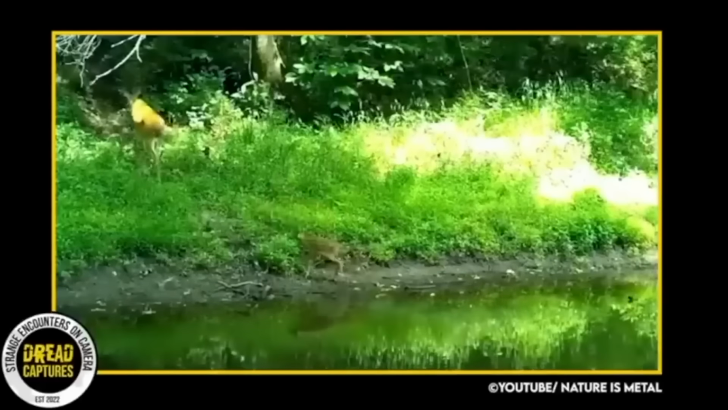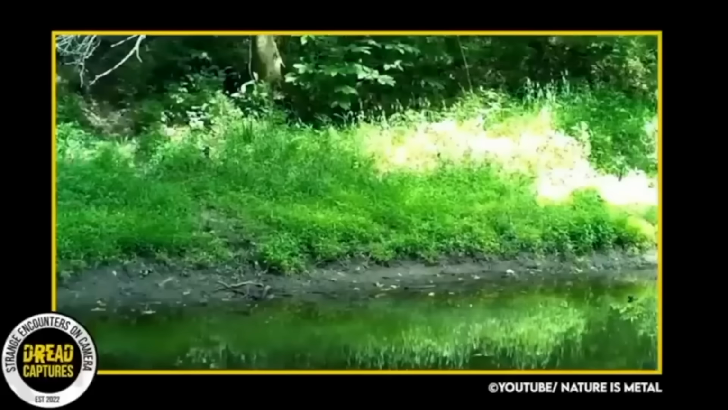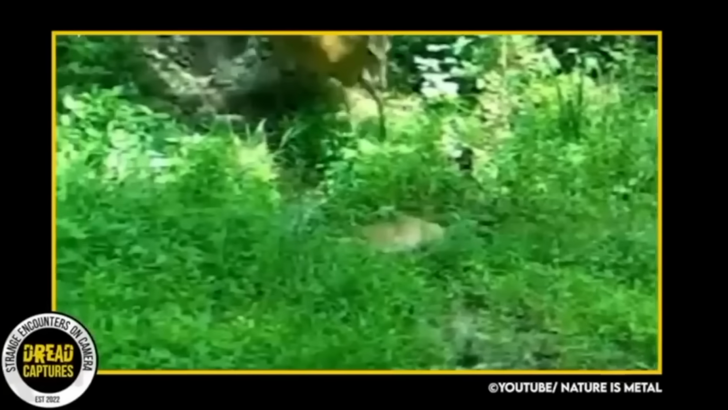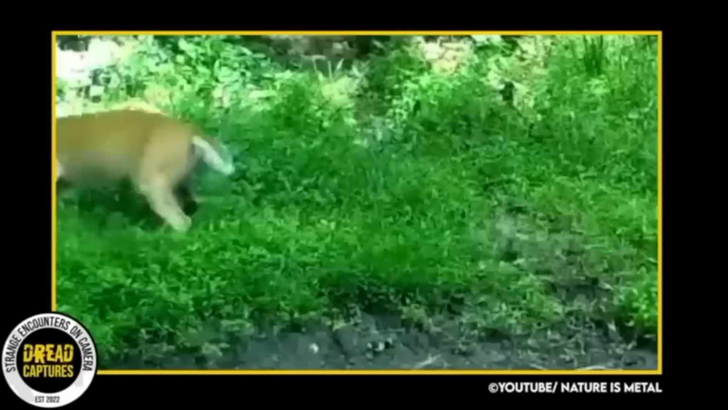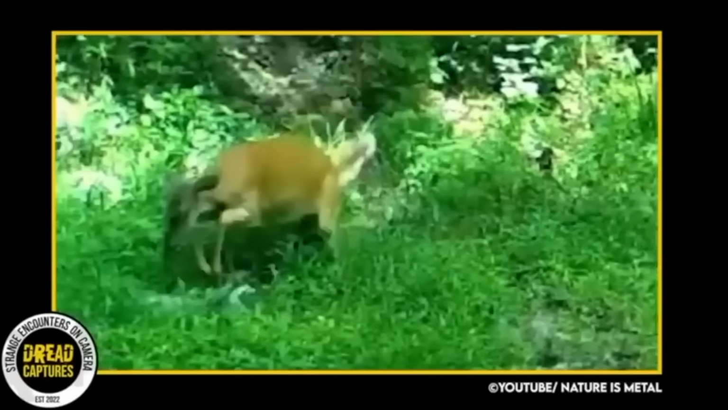As the attack starts, a bobcat crouched and hidden in the high grass sees his opportunity and strikes, narrowly missing the fawn as Mom steps in to stick up for her baby. Mom wasn't scared of that bobcat, she was ready to roll. The fawn did survive and headed off into the woods. Incredible capture here.